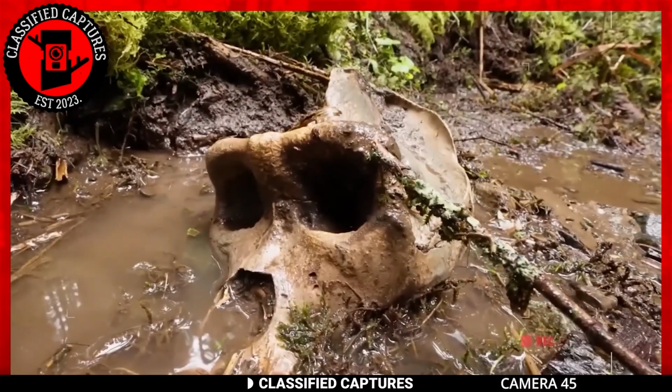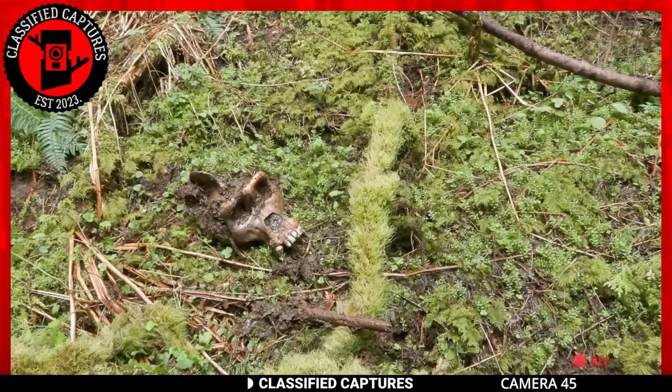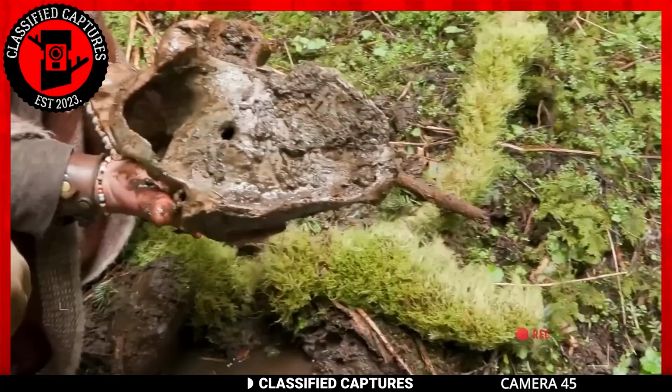Now, this isn't your ordinary skull. It looks eerily similar to a human skull, but there's one big difference. Literally one big difference. It's way too big to be human.